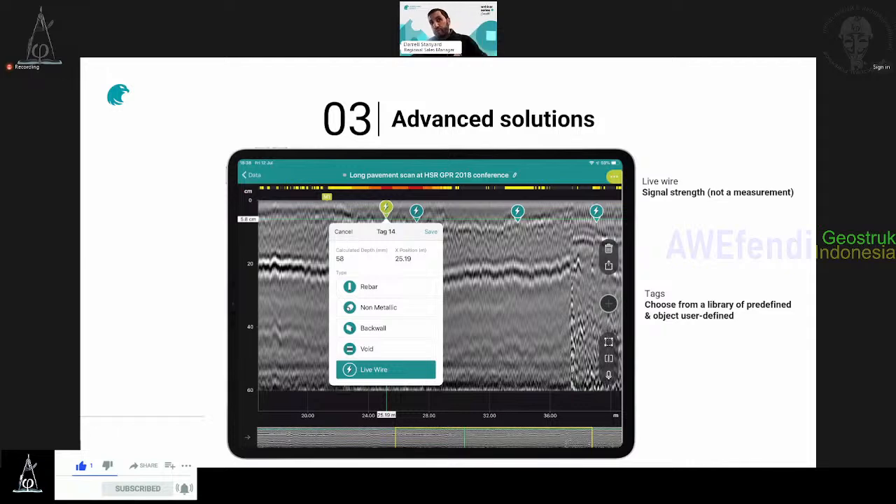And as I said, you can categorize and reference all your objects with super nice tags. You can choose from the library or define your own. And you also have access to LiveWire, which is available for GP8000 and GP8100, a signal strength giving you a hint of the presence of live wire.